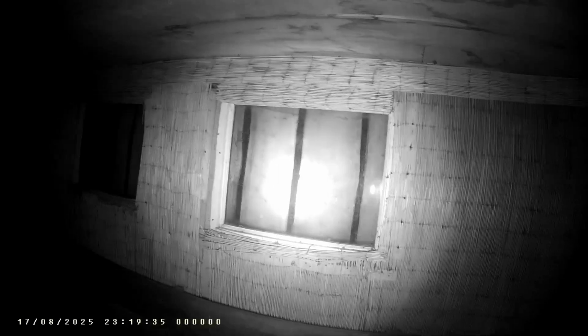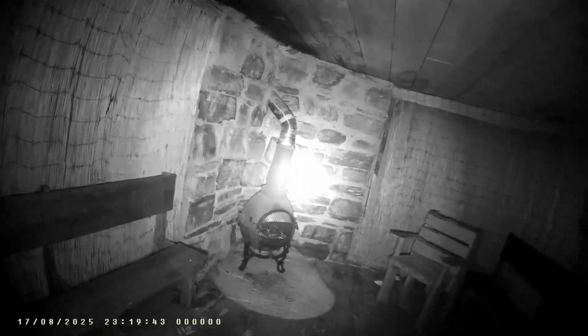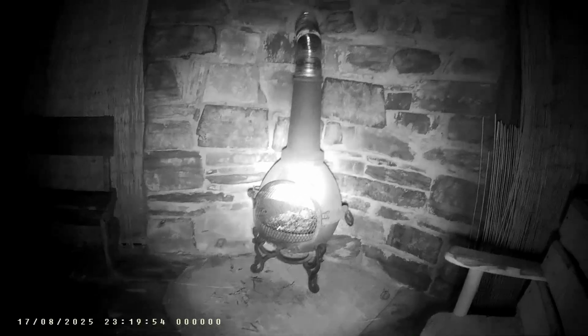But from the outside you think there were no windows, but light comes in through them slats. This is a well-structured building, and there's another stove here, you know. It's quite a nice little building, this one.